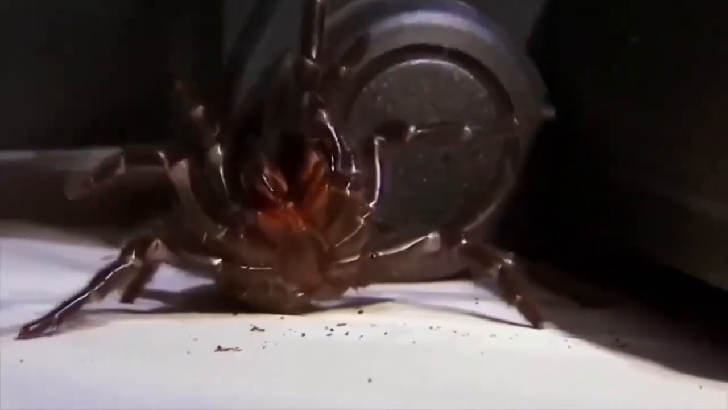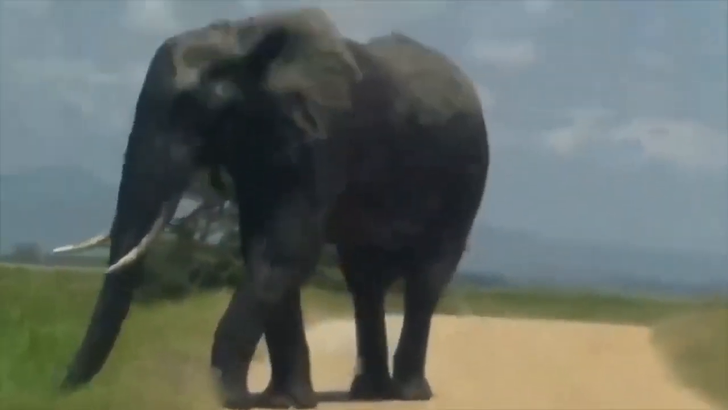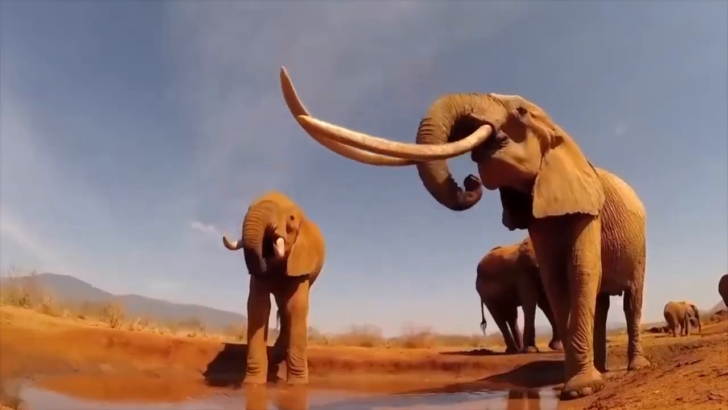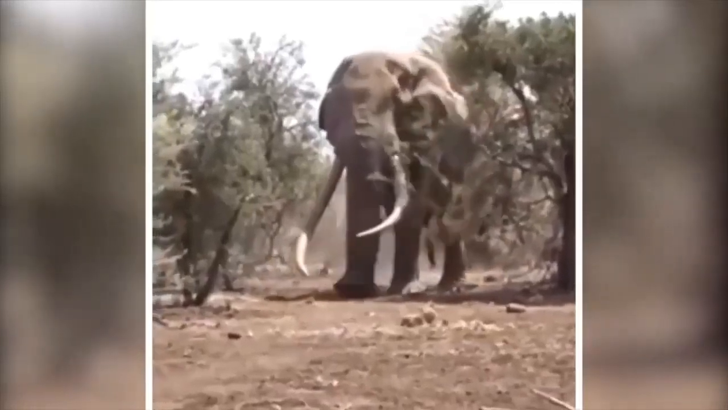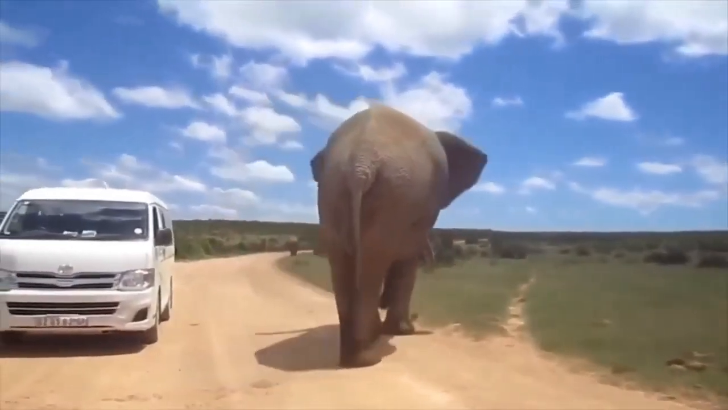Safety first, folks. Elephants. The gentle giants that can turn into raging beasts. Now, I know we all love these intelligent and majestic creatures, but let's not forget they're also one of the biggest and most powerful animals on land. And when they feel threatened, they're not afraid to throw down.